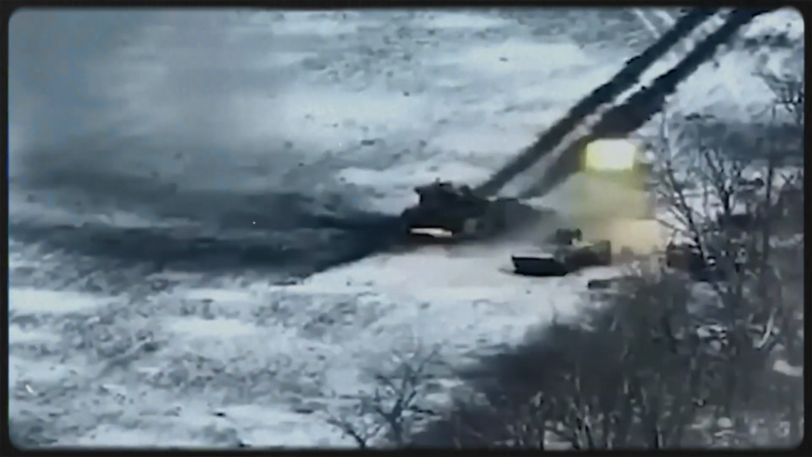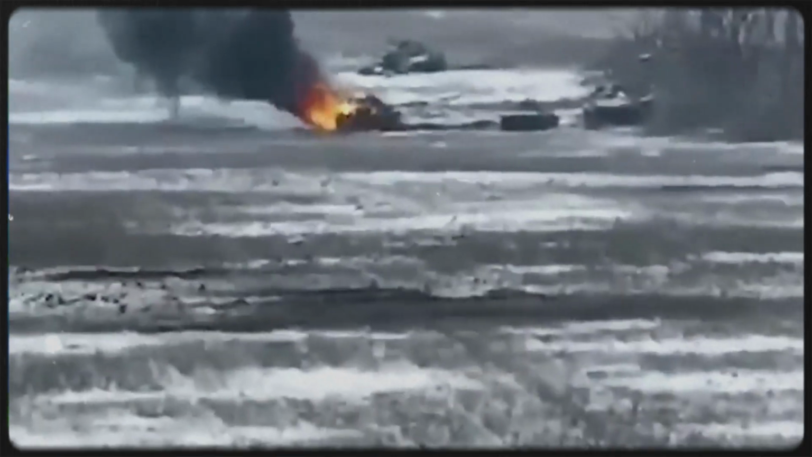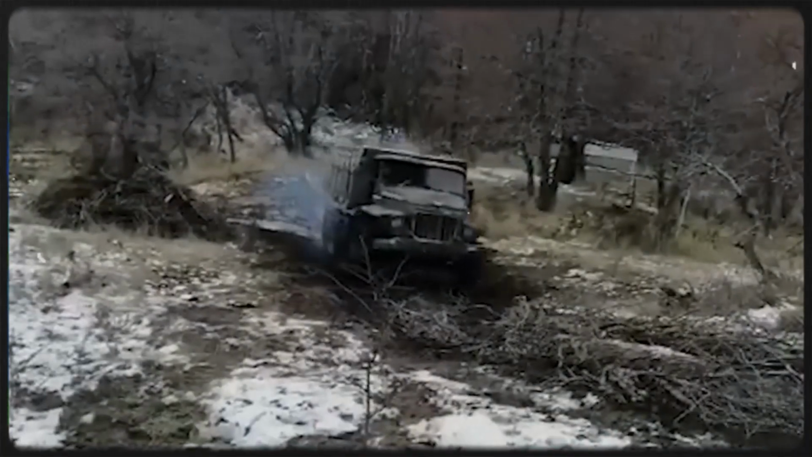Light trucks and civilian-style vehicles create a different compromise. They can carry more troops or supplies than a motorcycle, and they may blend more easily into damaged roads or built-up areas. But if one is discovered at the wrong moment, it becomes a concentrated target. A truck filled with soldiers can turn a single FPV hit into a serious loss, especially when passengers have little time to dismount or scatter.